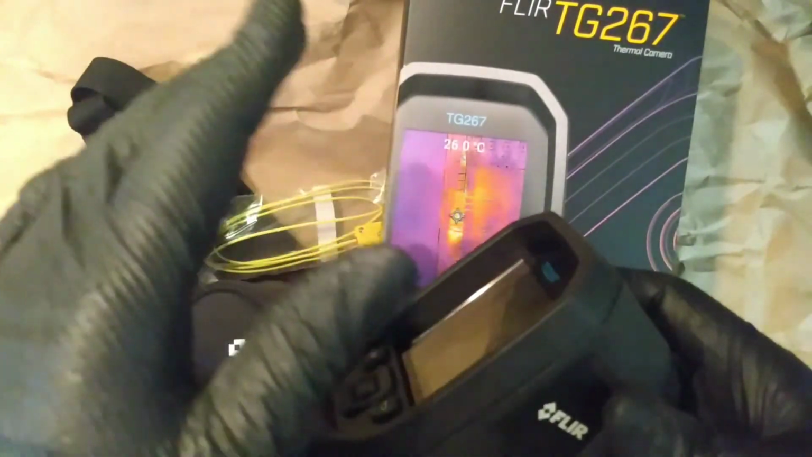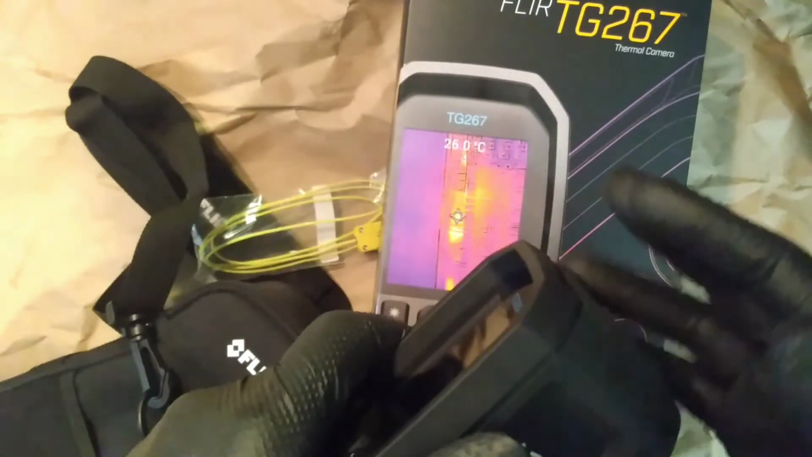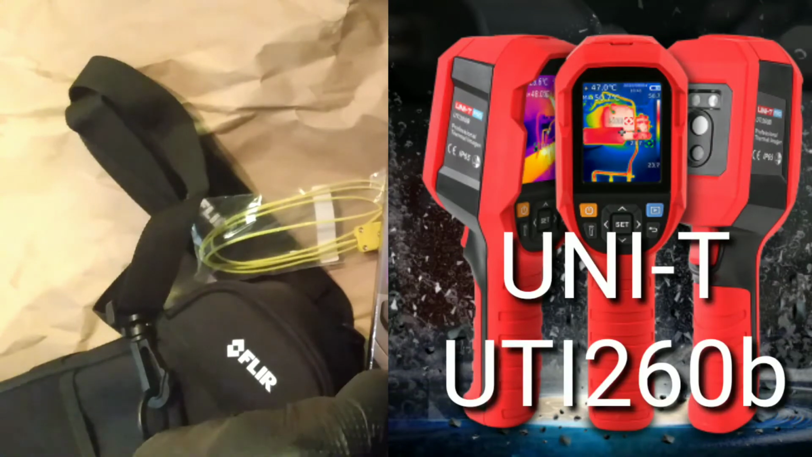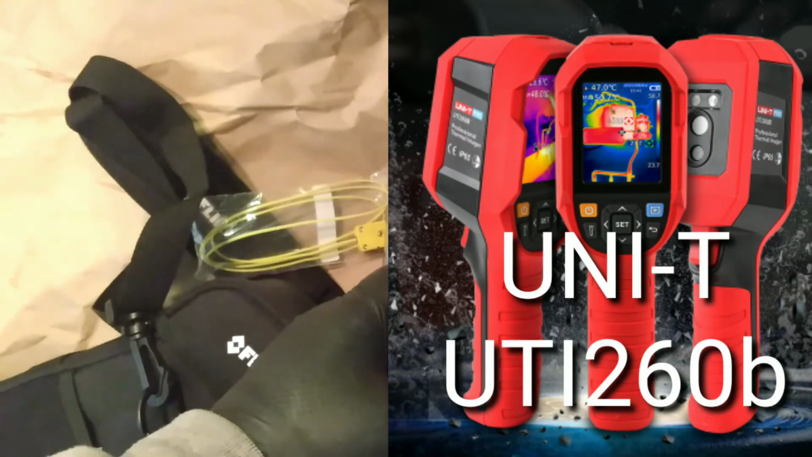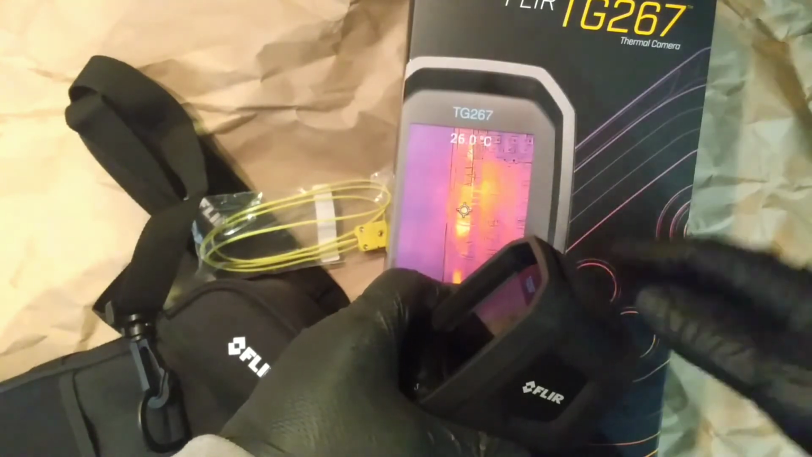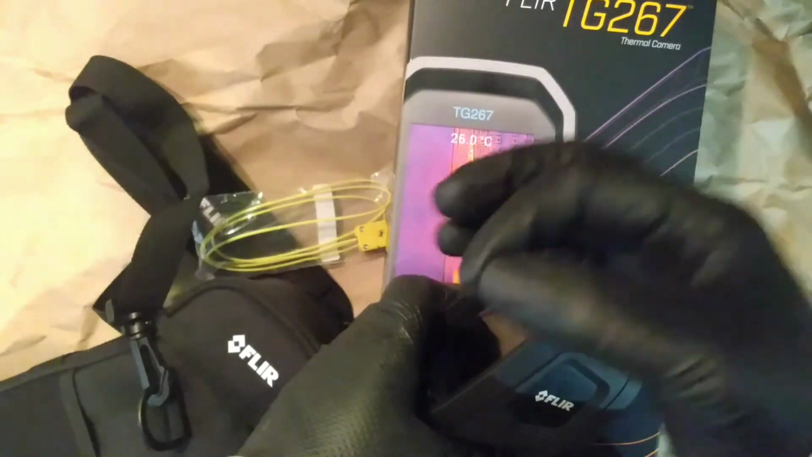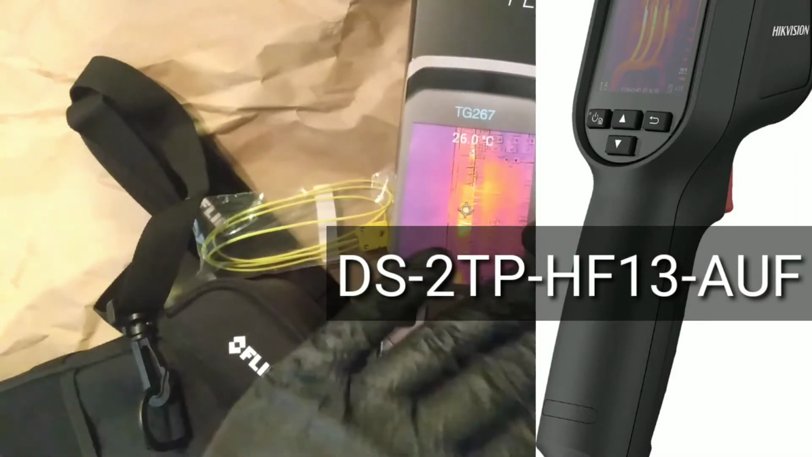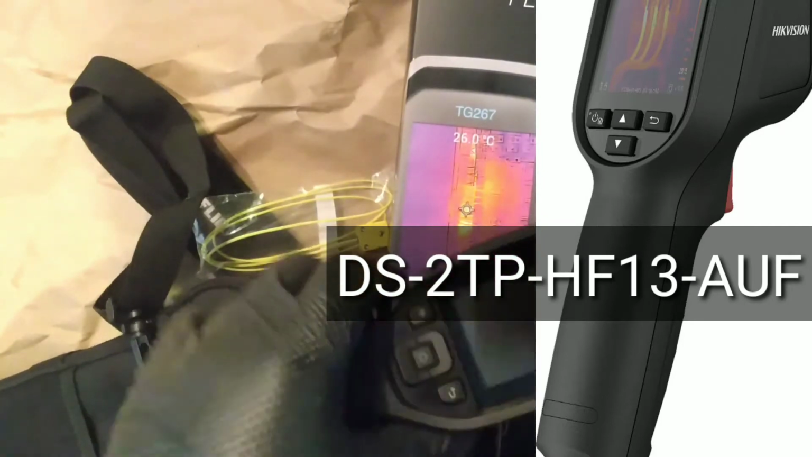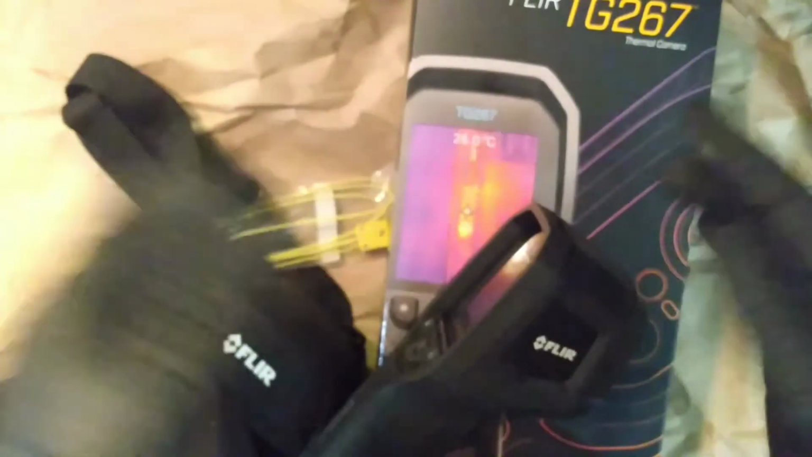And if you're looking for hypersensitivity, there's a couple other ones that I want to mention. You got the UNI-T UTI 260B, but you got to order it from China. I did not feel like waiting a month. I did order it. Something happened and I had to cancel that order. I don't want to go through it. I have things to do. Then you got the Hikvision, but the Hikvision doesn't have that overlay in this price. We're talking about this price range. The Hikvision does not have that real image along with the thermal image superimposed.